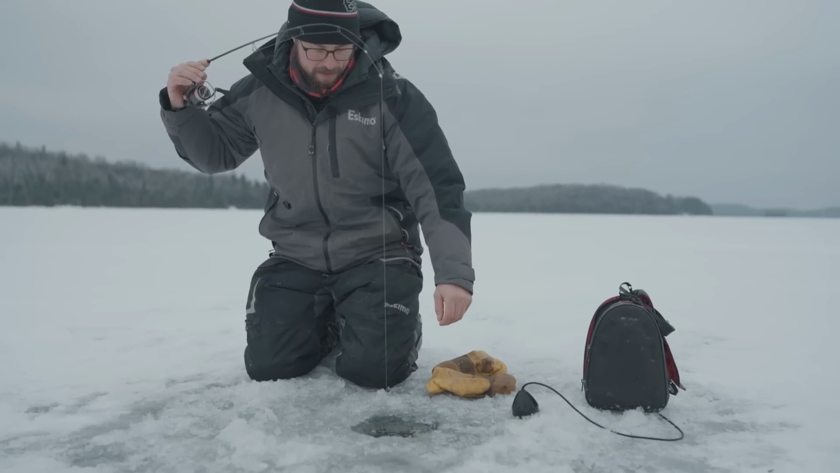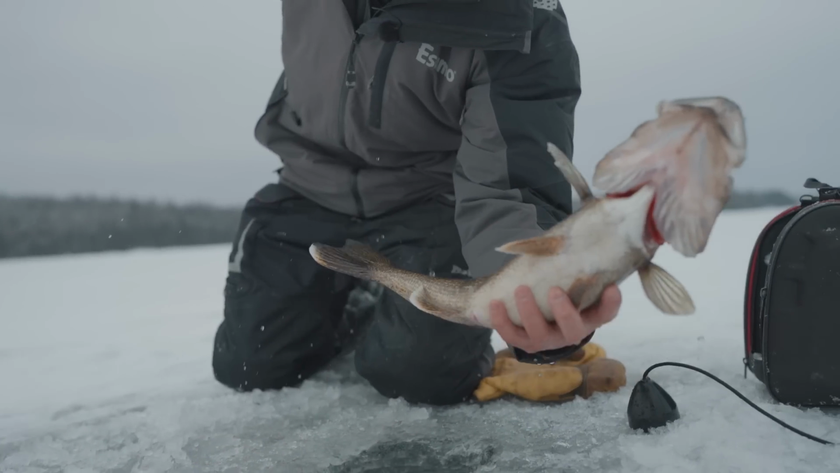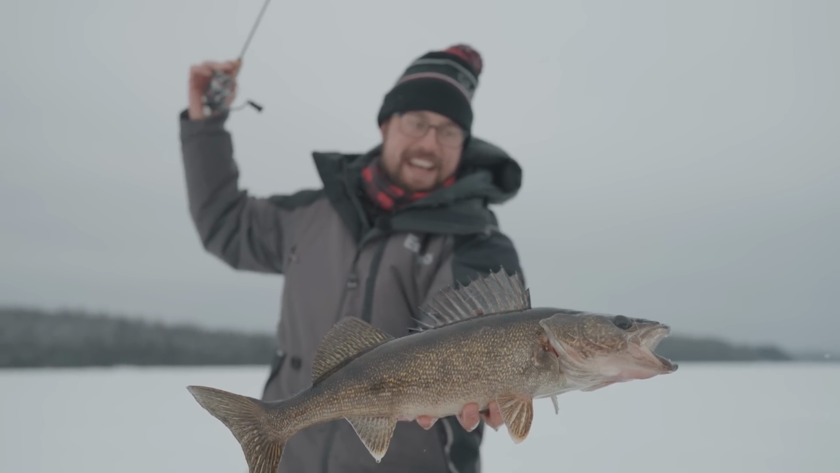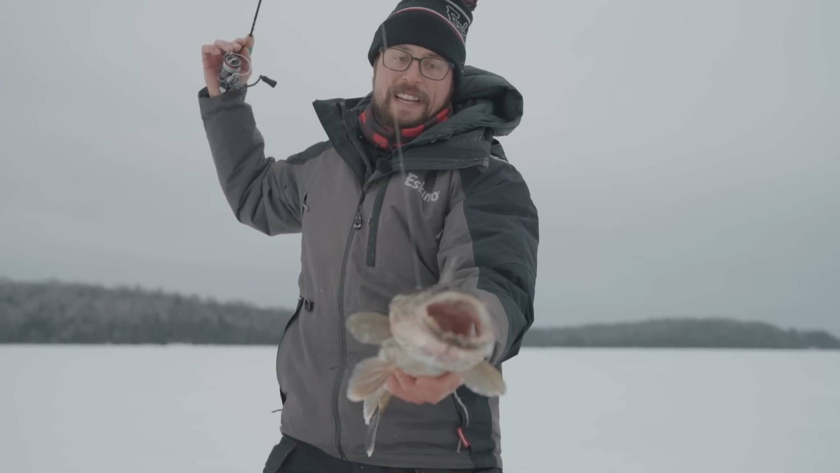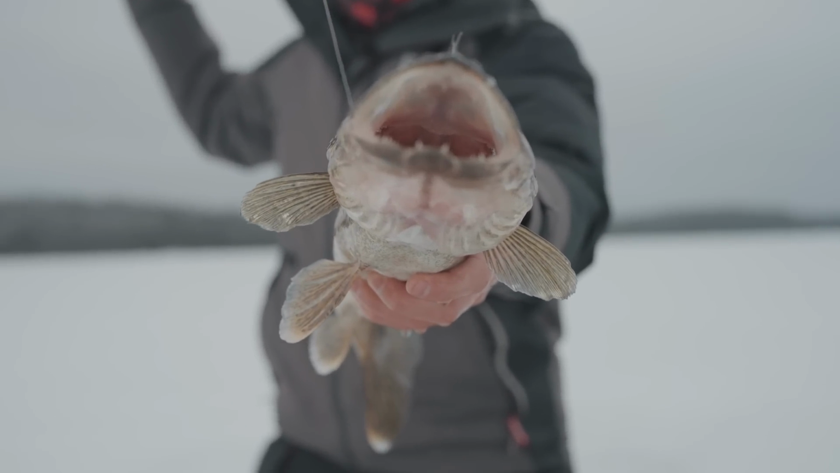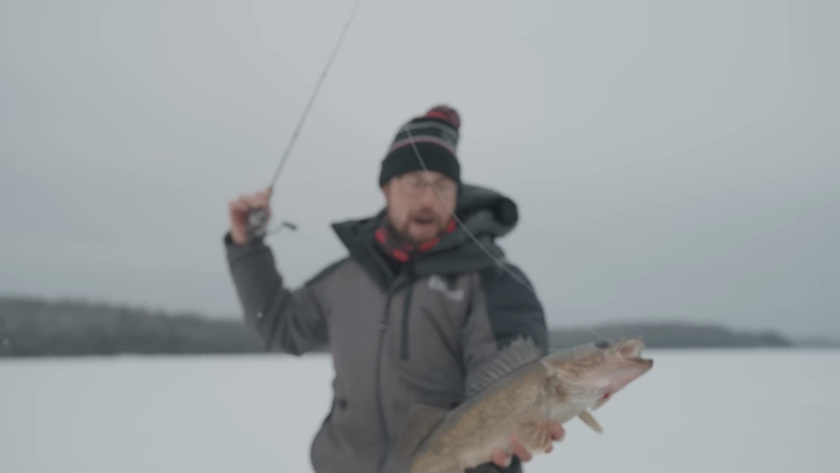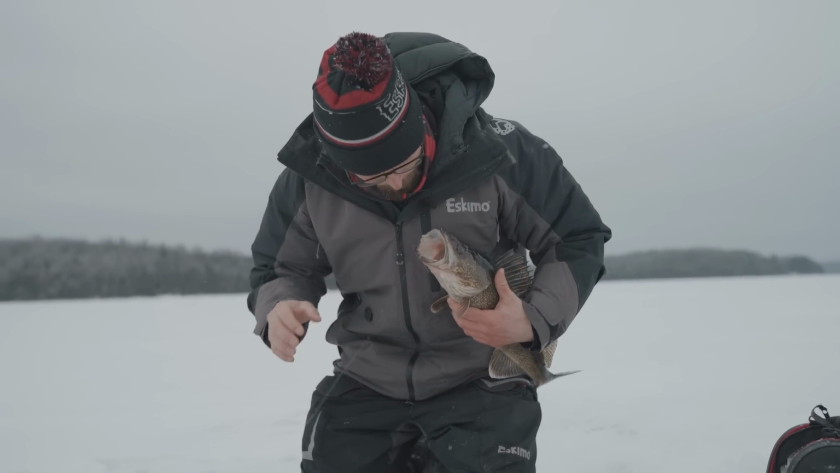Jeepers, look at this walleye, man. Look at this walleye. What a stud of a fish that is. Incredible. That's a gorgeous walleye. And he just choked that Northland bait. It is gone. Wow, what a fish. What a fight. That gets your heart going.